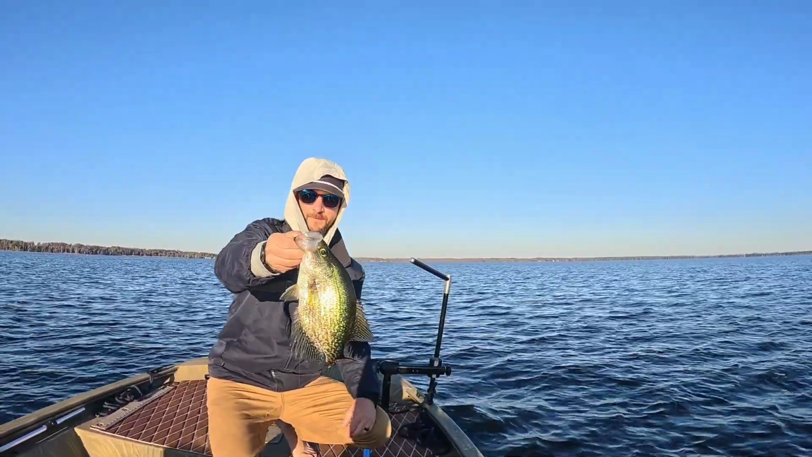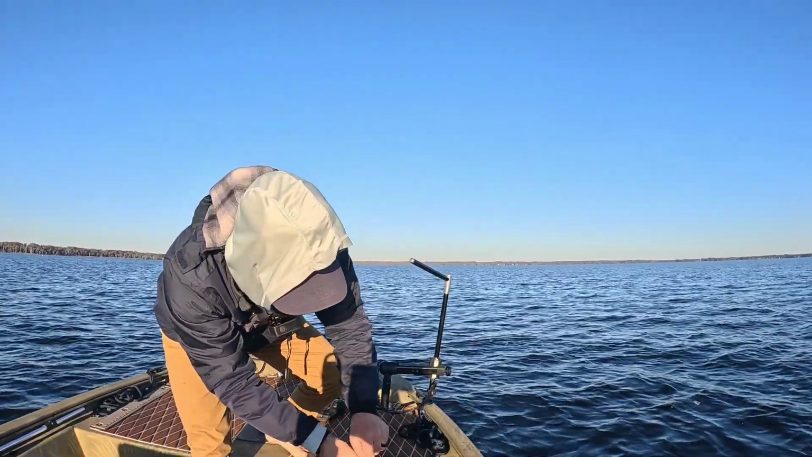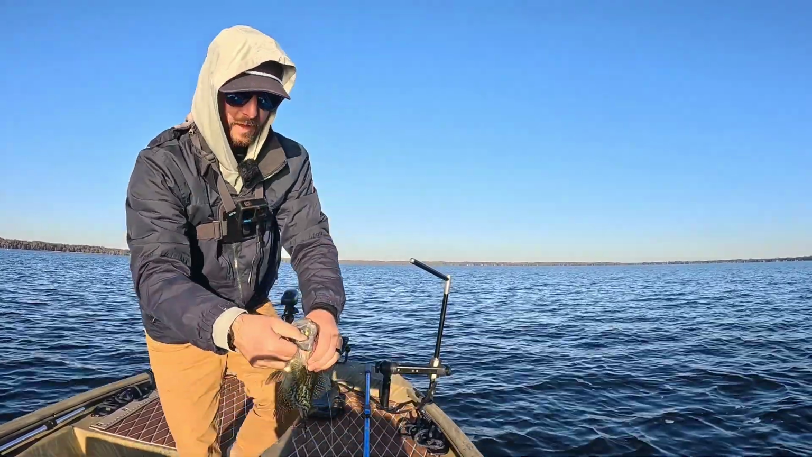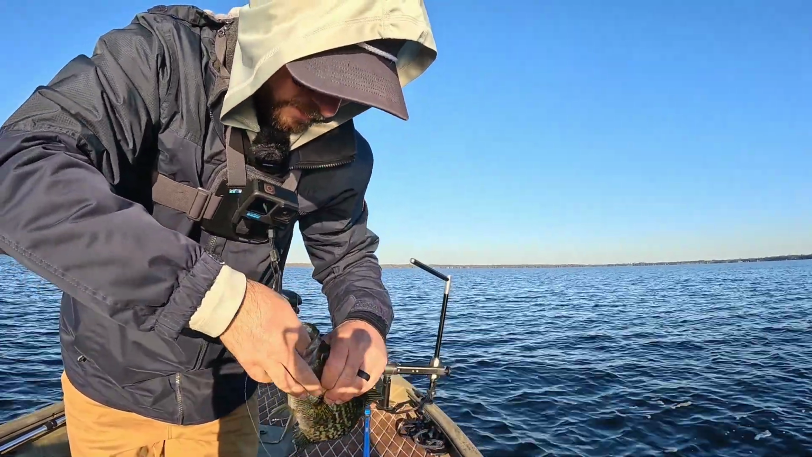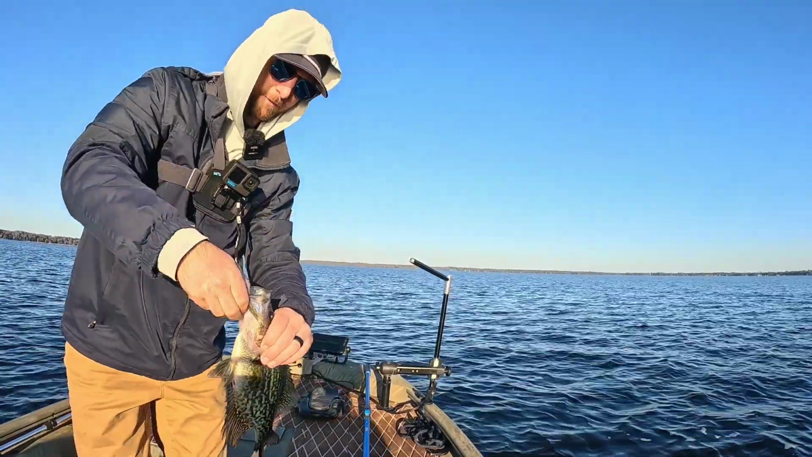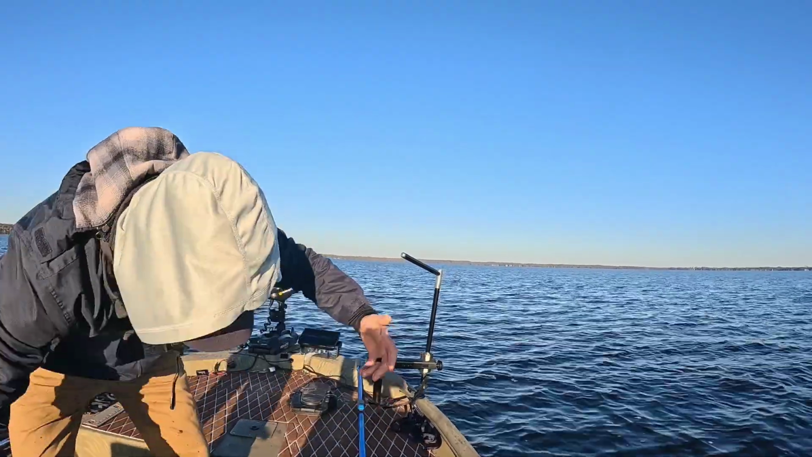Sun coming up. Hopefully we can take this jacket and stuff off later. Carolina crappie color. Woo! In the roof of the mouth. Look at that. You know he wanted it when that jig is just gone. Ha ha ha. Nice fish. Nice fish. Woo! Mean fish.